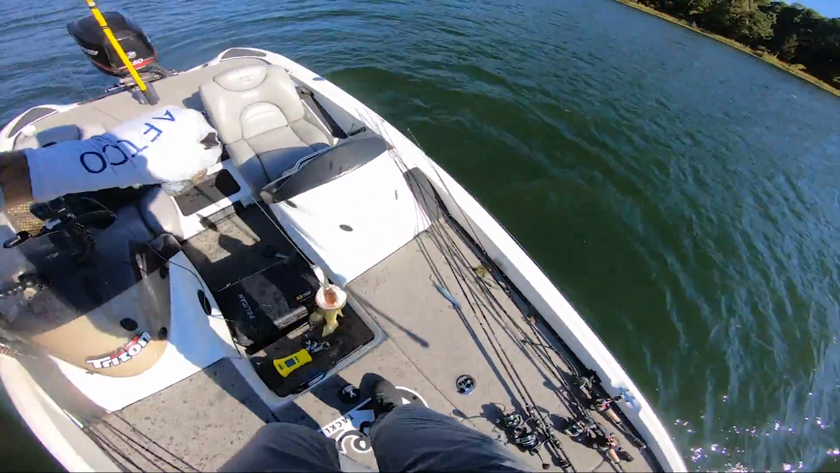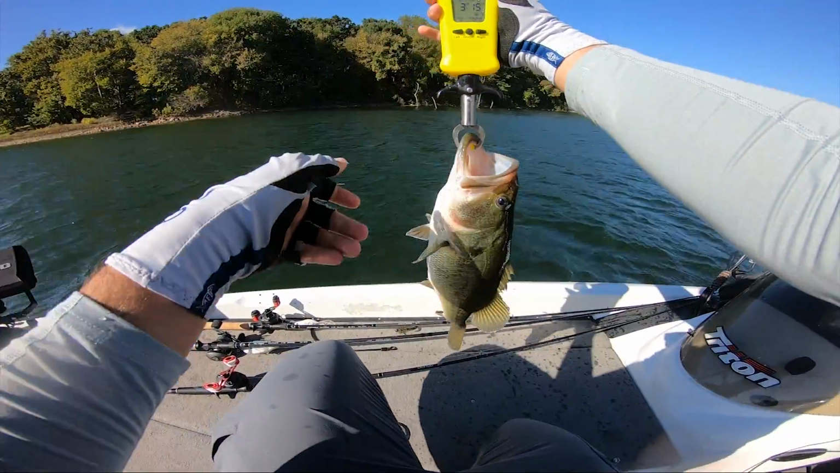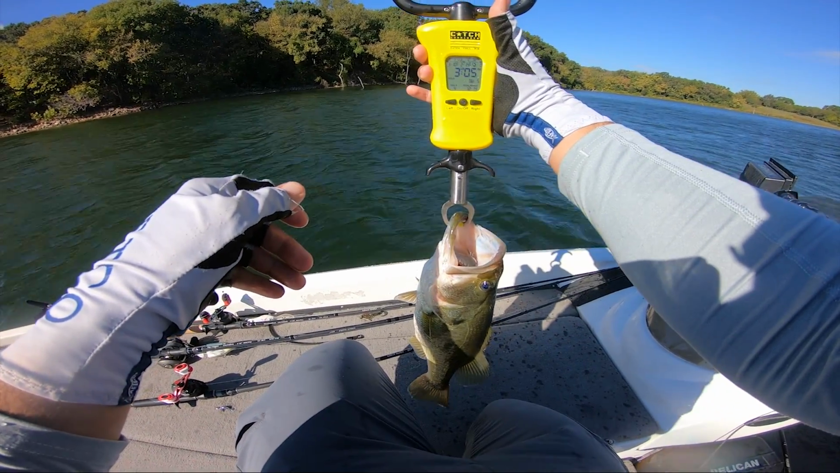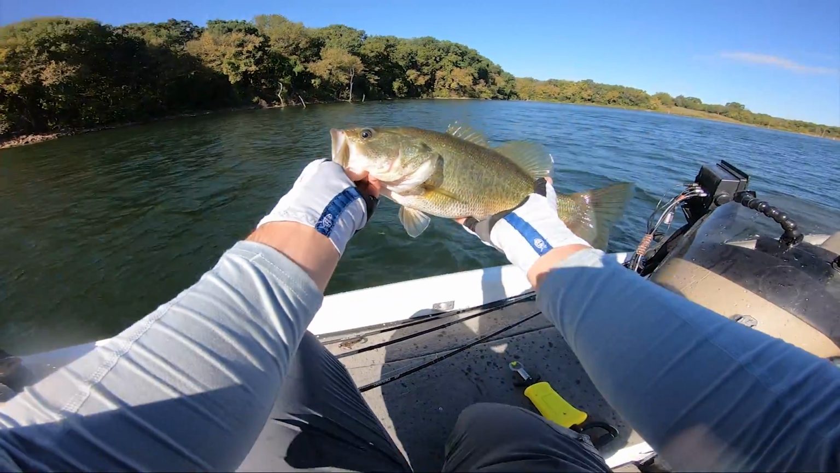Oh, there we go. On the big old spoon. The spoon is definitely more efficient than that fluke when they're down deeper. 3 pounds, 5 ounces, lock that guy in. Let's just keep catching them, guys. This is so fun.